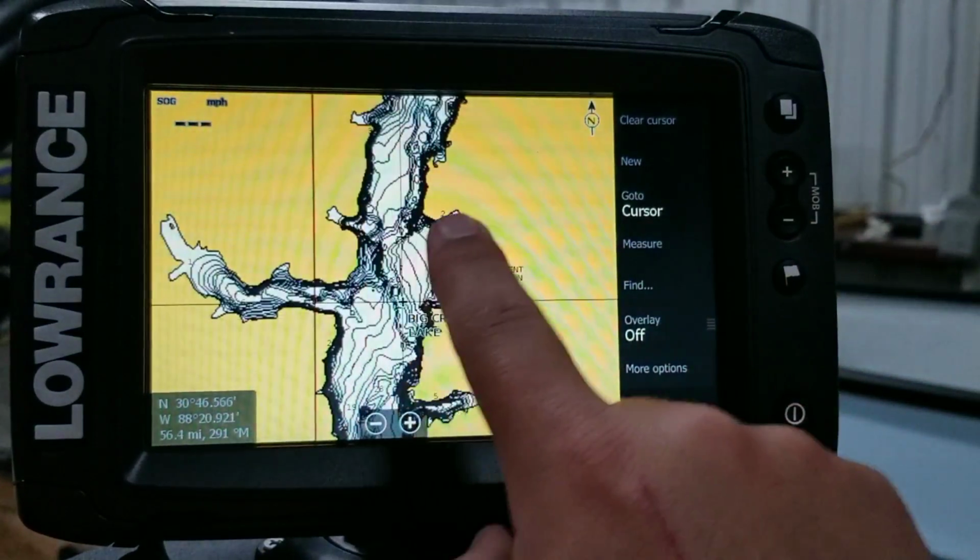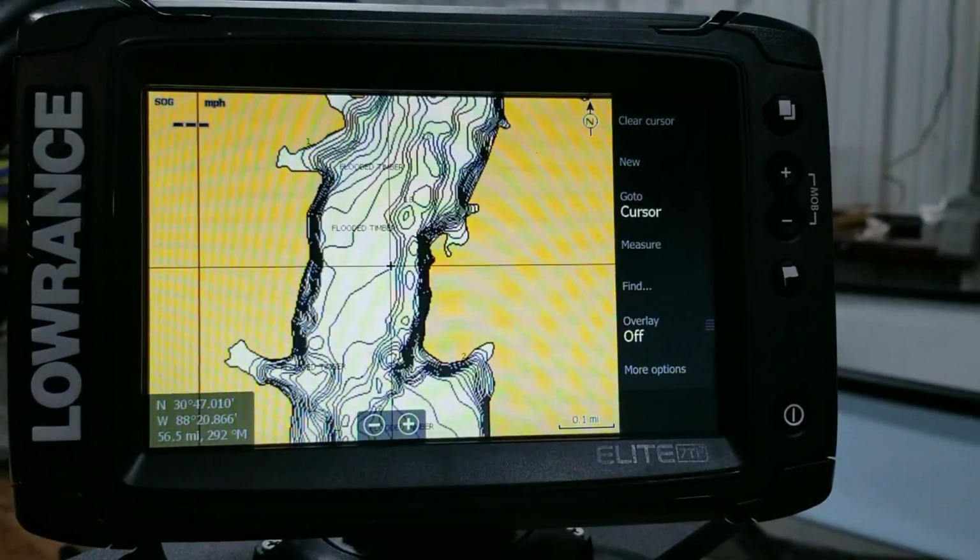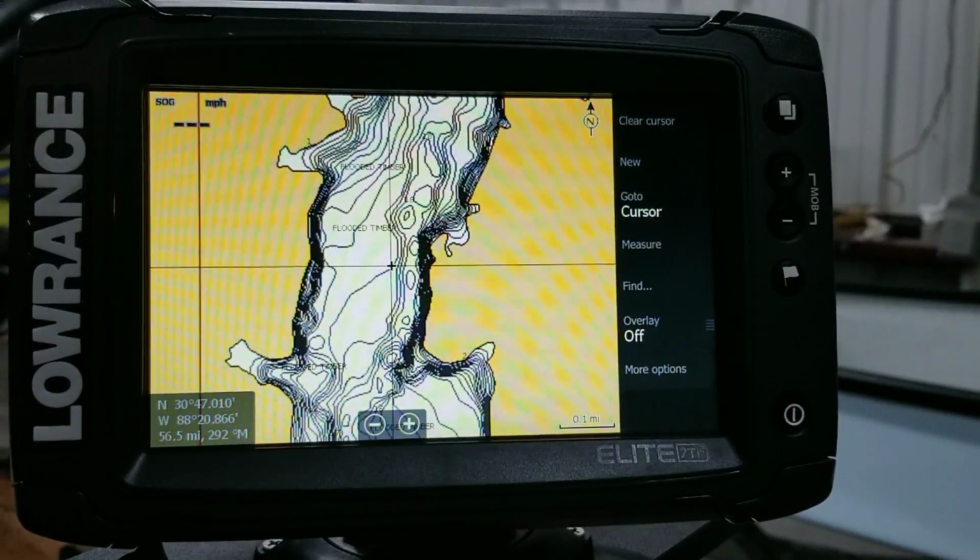So getting in there, I can see these points, I can see the reliefs, I can see a lot. And really what you want to remember is, anytime you're looking at a unit like this and you're looking at these really nice maps, it helps you cut out unproductive water.